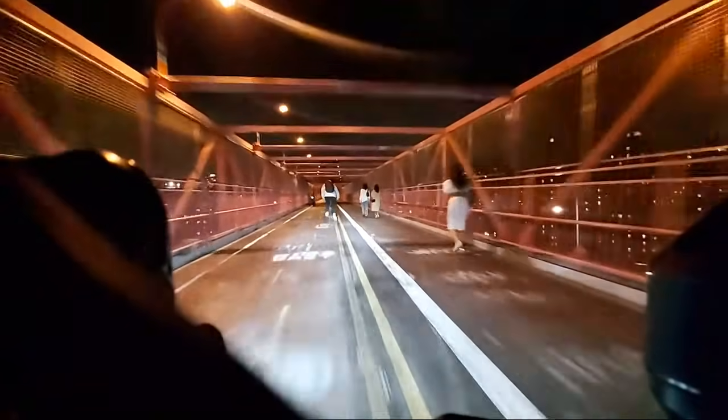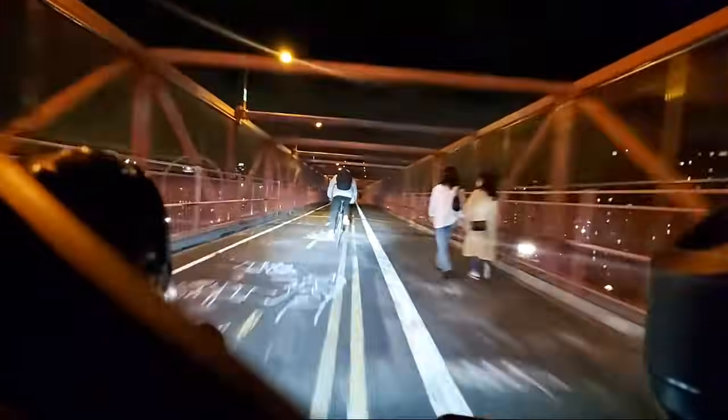Motor is 30 Celsius. Motor is 33 Celsius. Okay, going up a hill at this speed is actually probably not the best thing to do here.